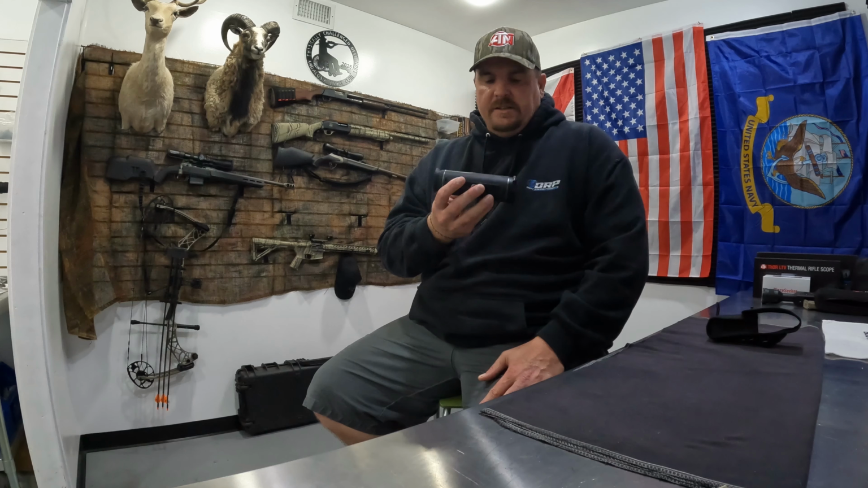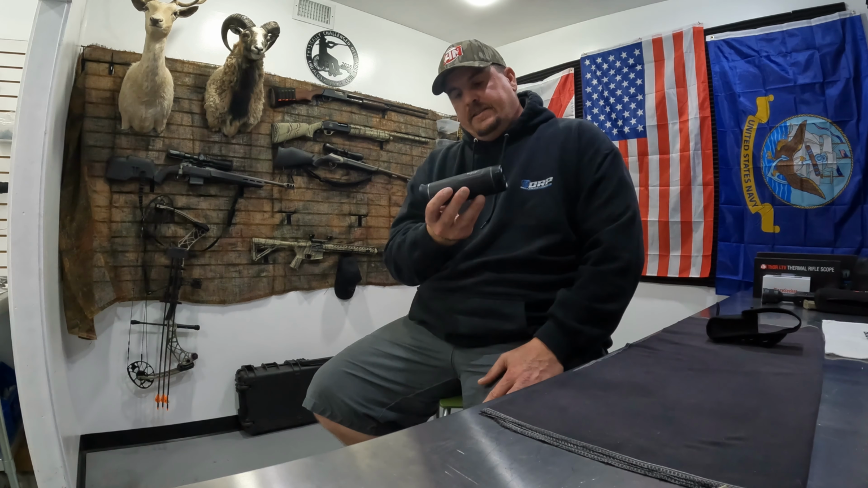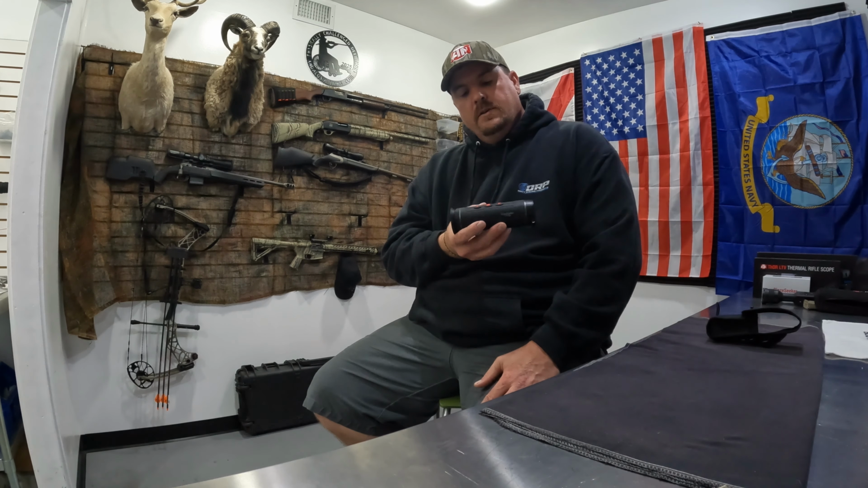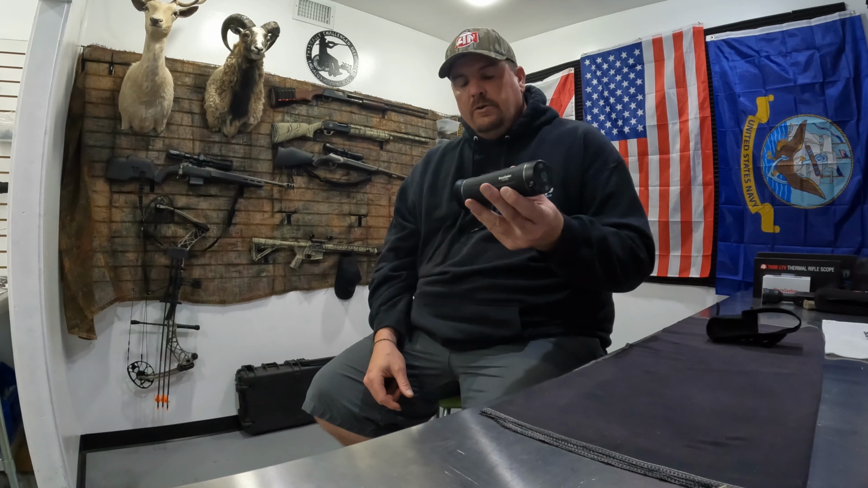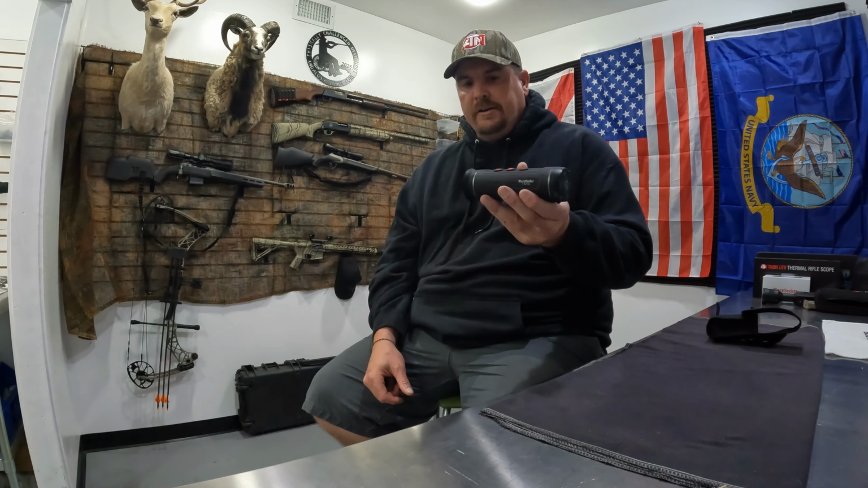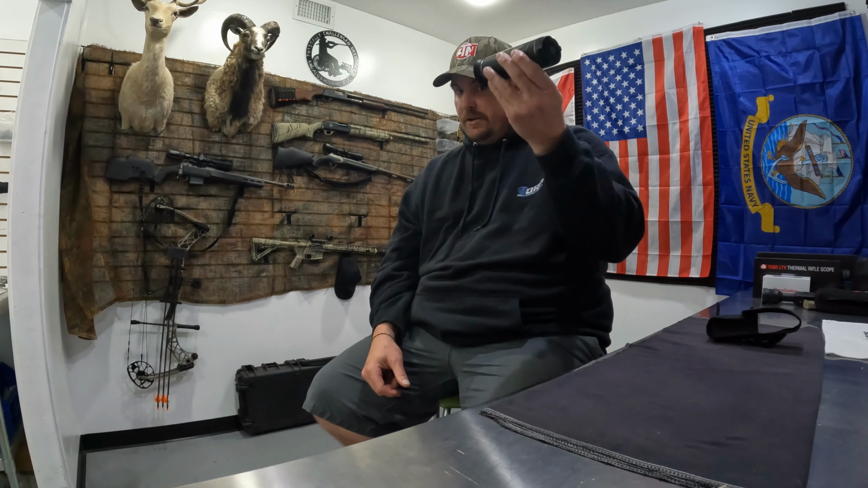So as far as what I need, this thing is amazing. Now, if I had one of ATN's better models that do cost more money, I would have a much clearer picture, and I would have a fancier video. But I wouldn't find the hog any faster. I wouldn't see the hog any better. I can certainly tell it's a hog with this thing. The video is very good for what you get.